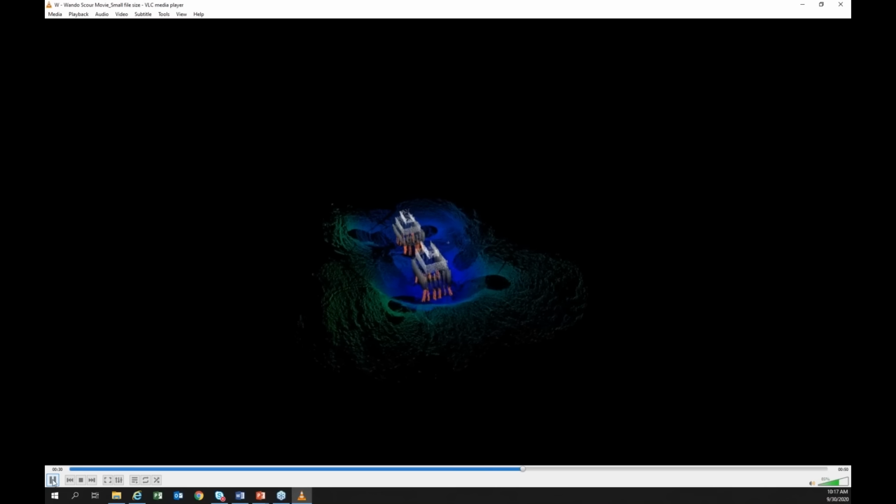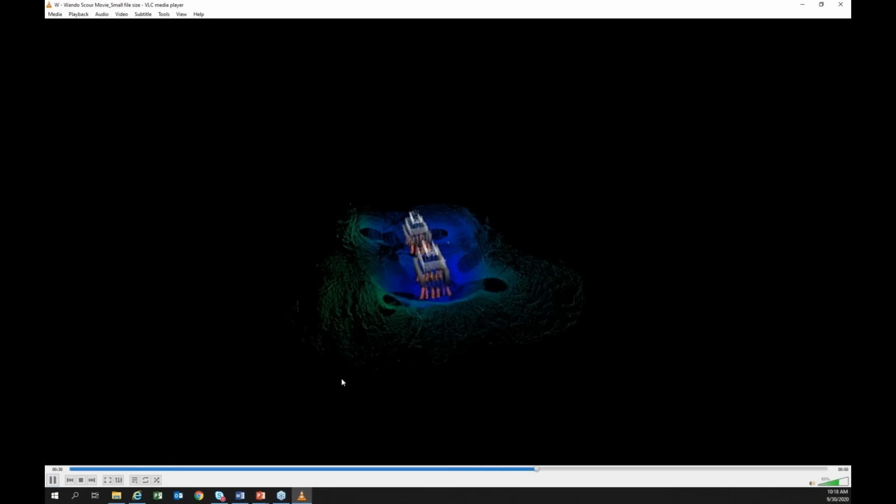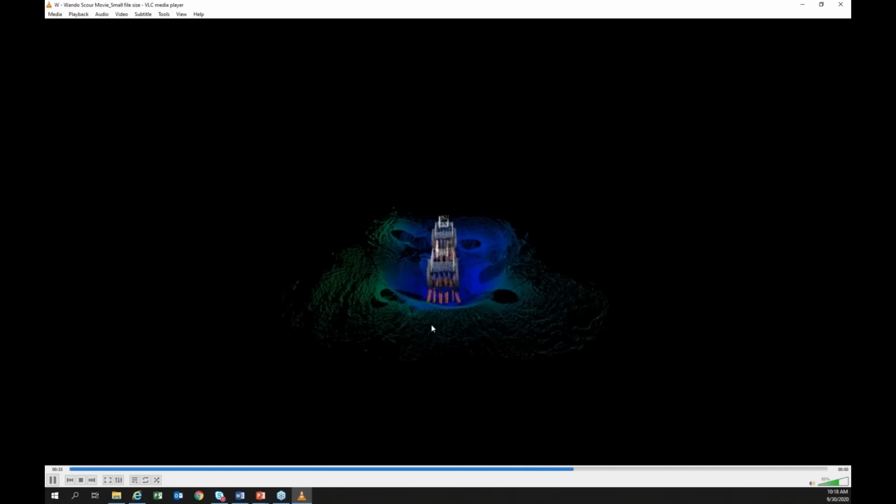So I'm going to pause it here for a second, and you can see the scan locations by these dark blank circles throughout the data set here. And these are the individual scan locations that were taken and then registered together later.